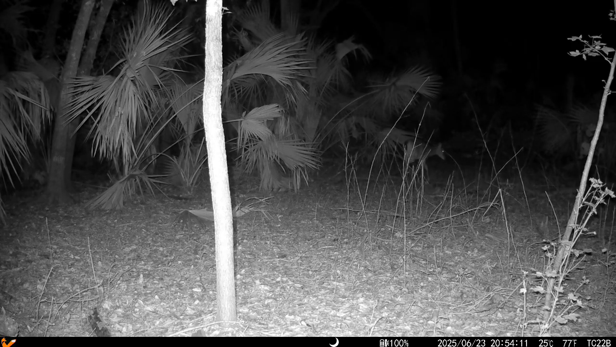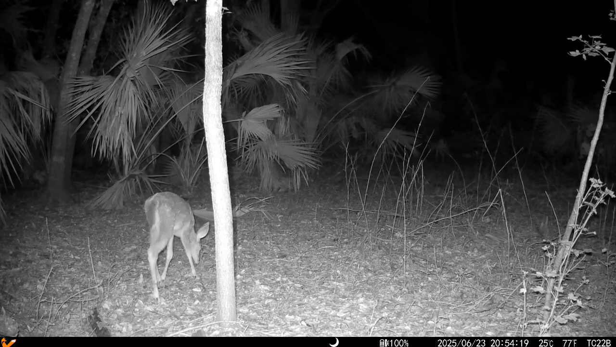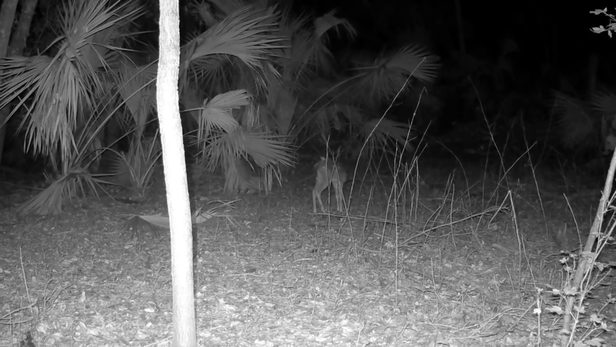More deer in the dark. That one went through. Here's a fawn. I mean, even in the IR light, you can still see the spots. This guy's probably maybe got another month to go before he loses them, or a couple months. That I'm not real sure about. I mean, I know they do lose them, I just don't know when.